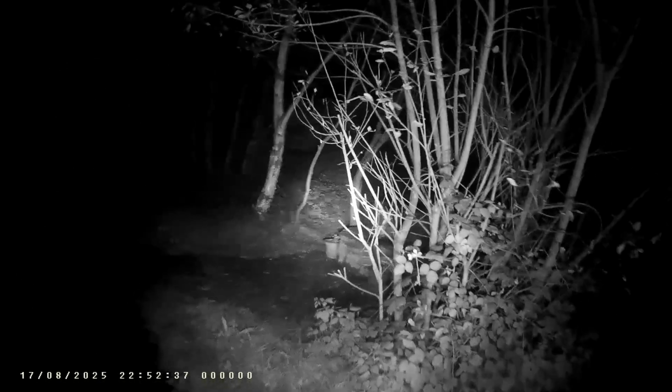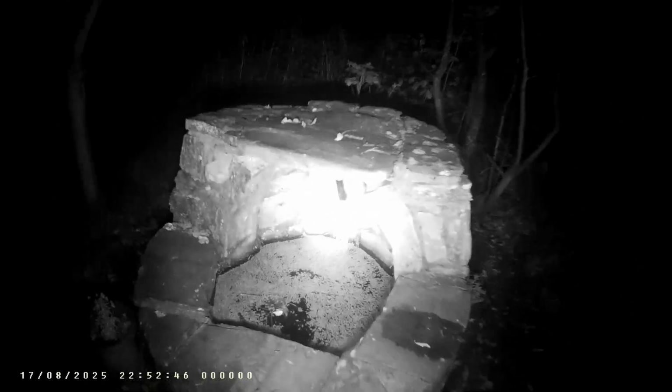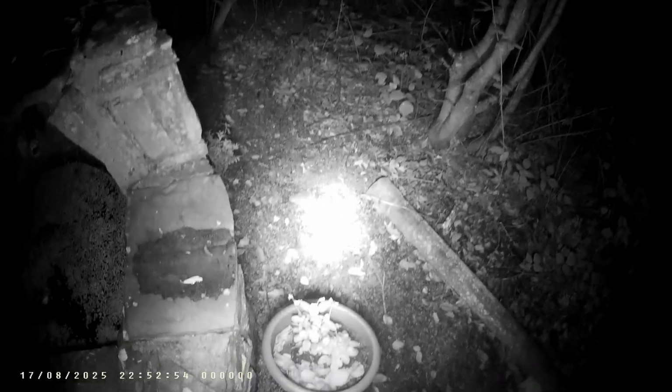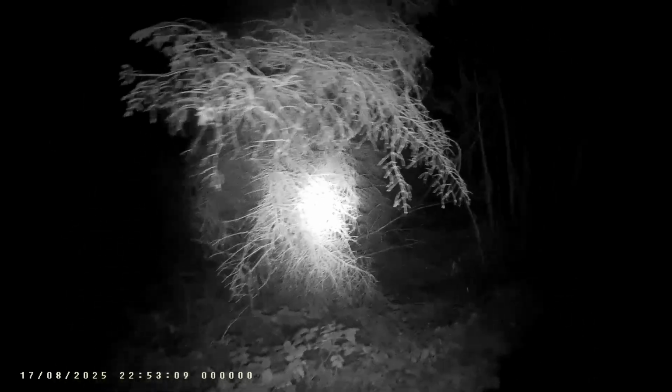The next building is the church. This is a wee makeshift well, and there's no water. There was a tap there at one point, but it's all full of these wee floating water plants. We still have our pansies growing in the pots. A few trees fallen over there need to be cleaned up. That tree is flipping dead. So is that. There's a bit of cleaning up to do there.